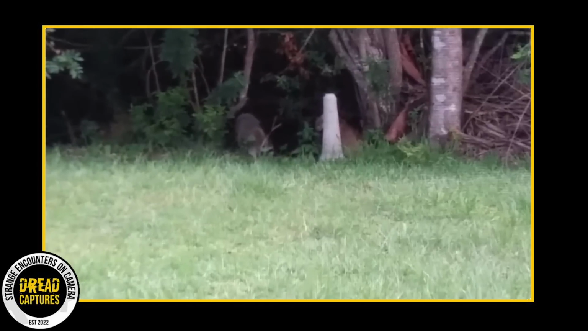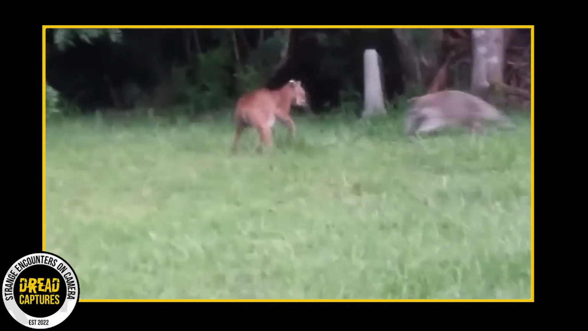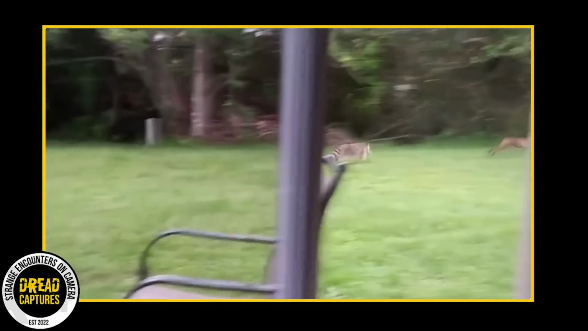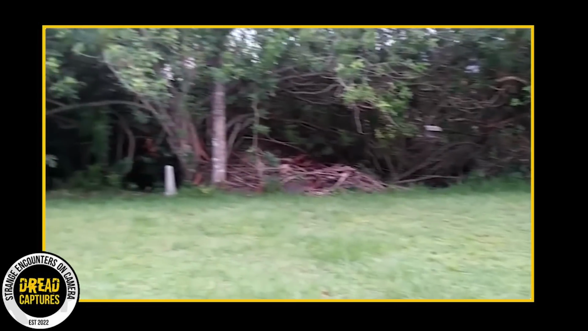Look at the bobcat move. That's unreal. The agility is unparalleled. Very few species possess that type of quickness. The raccoon chases the bobcat off in another case of the bobcat losing the battle to win the war.